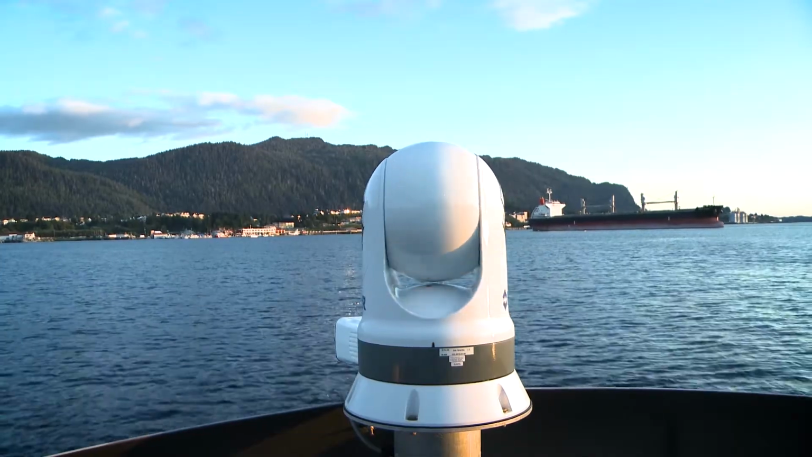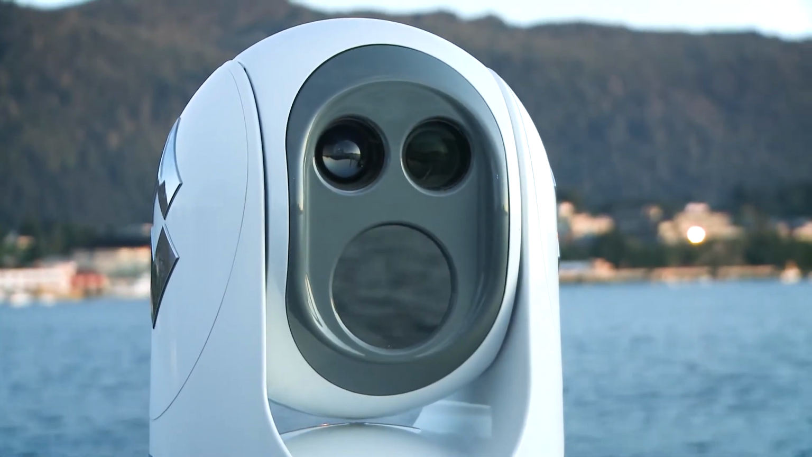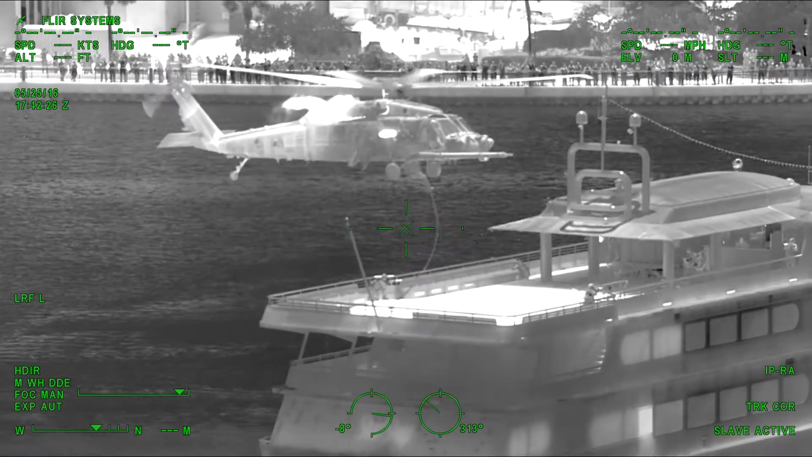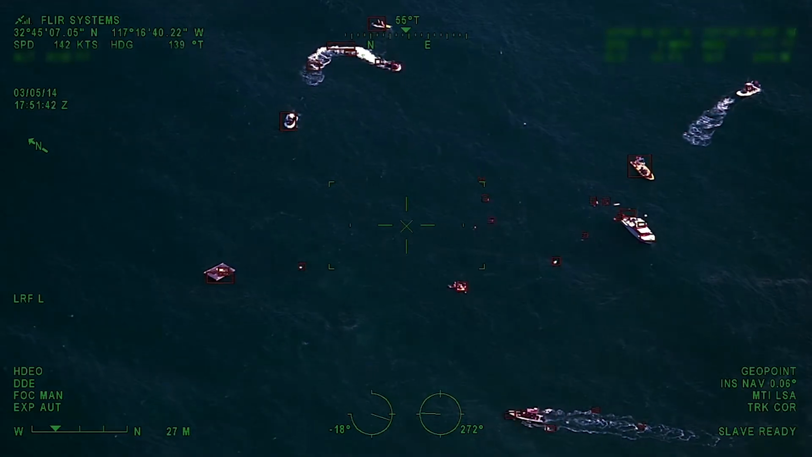In fact, the M400 XR was recently chosen to be the electro-optical infrared sensor system on board the U.S. Customs and Border Protection's Coastal Interceptor Vessel program. M400 XR is also widely deployed around the world with several navies, coast guards, and marine police agencies. FLIR has a rich history of supplying cutting-edge imaging technology to military, law enforcement, and search and rescue organizations around the world. The M400 continues and expands on this tradition, making our most powerful thermal imaging technology available in the